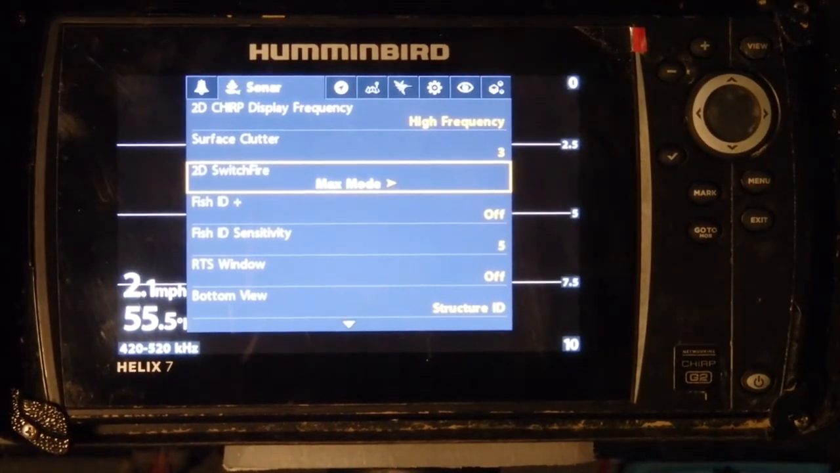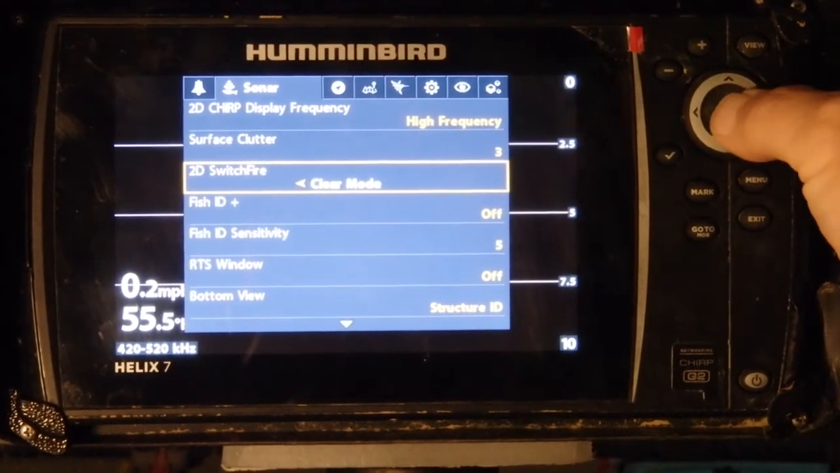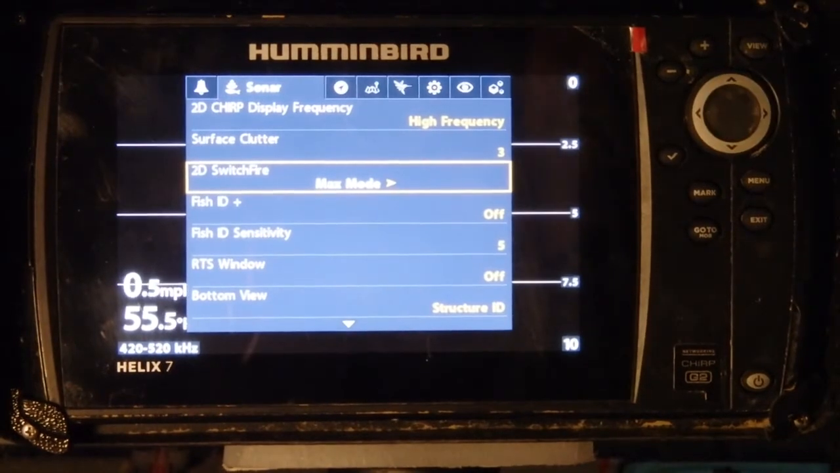Clear mode, or Switch Fire, is another one that I'll change a lot because it gives me a much clearer image, and it also depends how deep I'm fishing. If I'm fishing really deep and it's clear water, I'm always in max mode. If I'm on one of my tributaries that I fish off the Ohio River that's blown out and muddy and leaves and there's small debris in it, I will turn it to the clear mode, and it'll make a big difference on my returns. That said, if I'm trying to fish deep and there's lots of stuff in the water, well, you're just going to have to deal with one setting or the other. They're pretty different from each other.